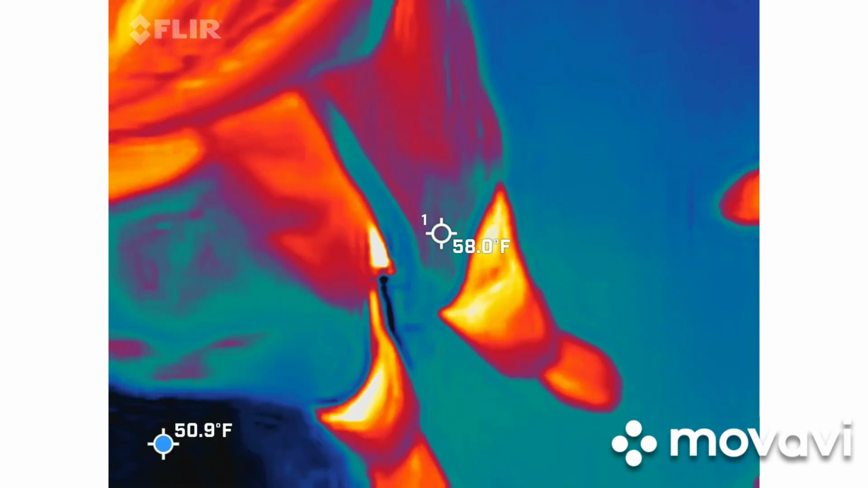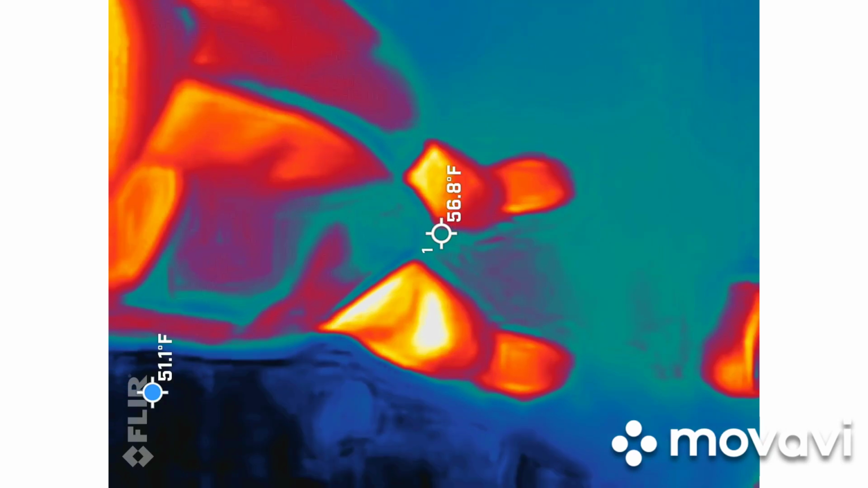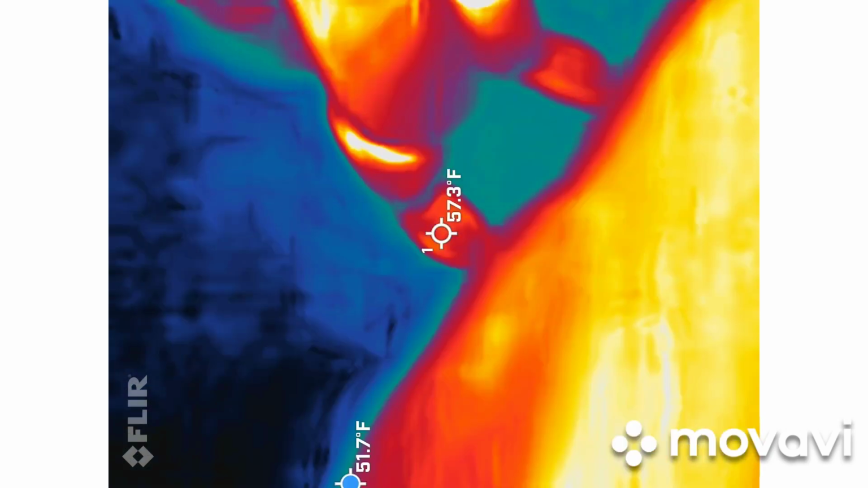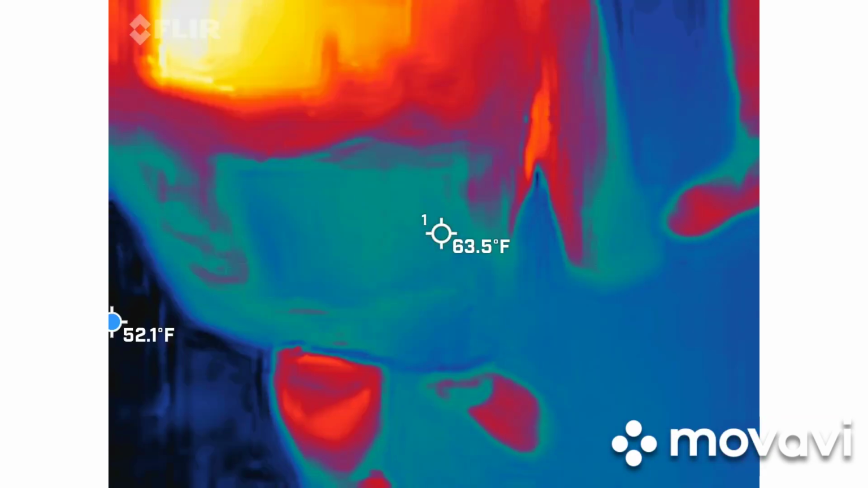Like, it's cold. Literally, there's hot hands in the palm of my gloves. Really? Oh, yeah. So, she's got them in her pockets. I just have my little ear muffs on. It's not that cold, is it? It is when you're out here all the time. I'm a little fluffy, so I have more insulation.